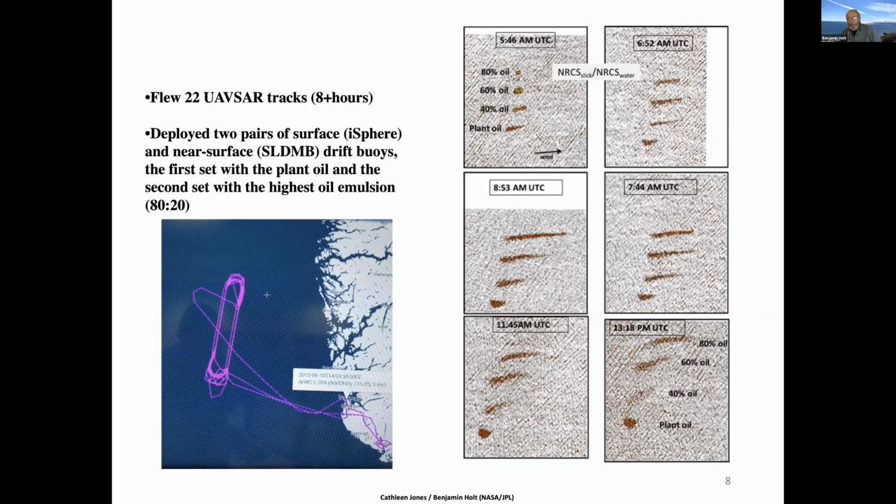And actually the plant oil sort of becomes this little circle. It doesn't get spread out like the rest of the released oil and mixed. It ends up sort of where it started as a little circular feature. So that was of interest that was input into this model.